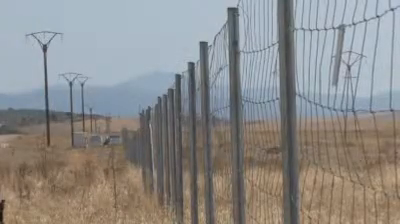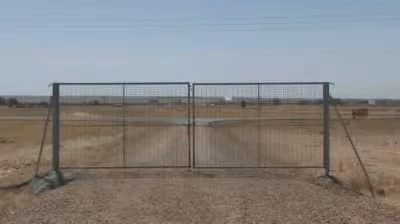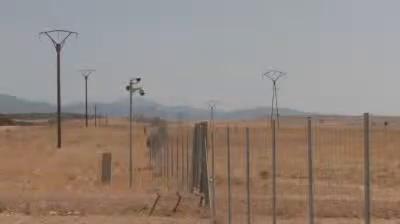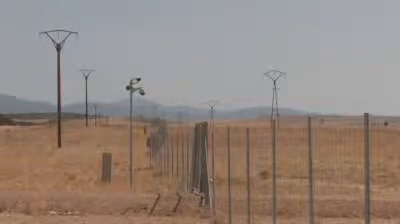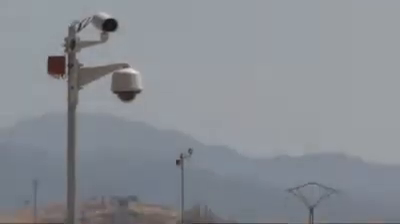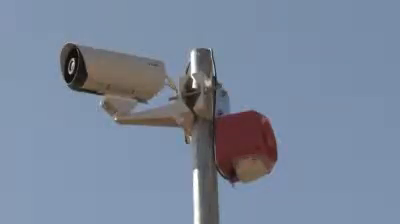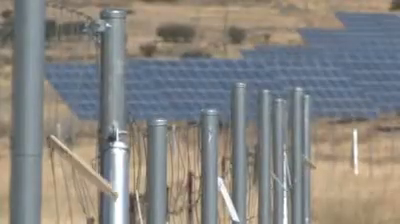After careful evaluation of different technologies, CCTV with illumination, walking patrols and various others, Vector 4 chose FLIR Systems thermal imaging cameras to protect the almost 9-kilometer long perimeter day and night. 27 FLIR Systems thermal imaging cameras have been installed.